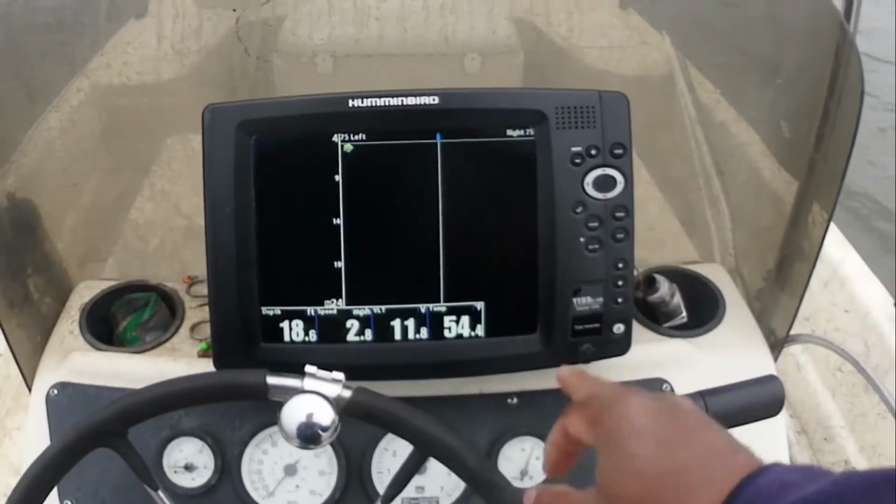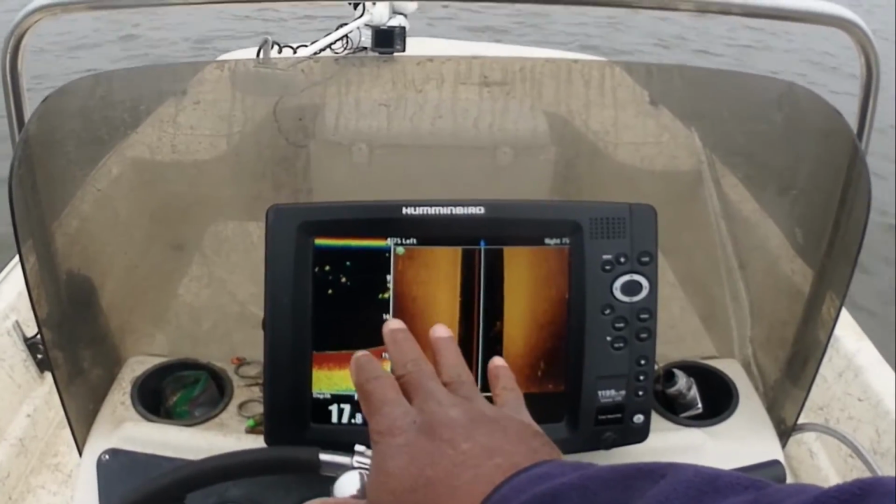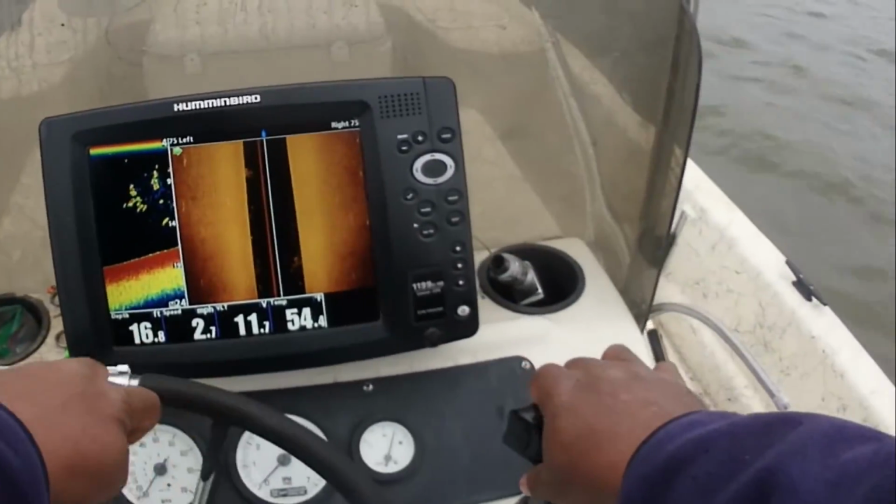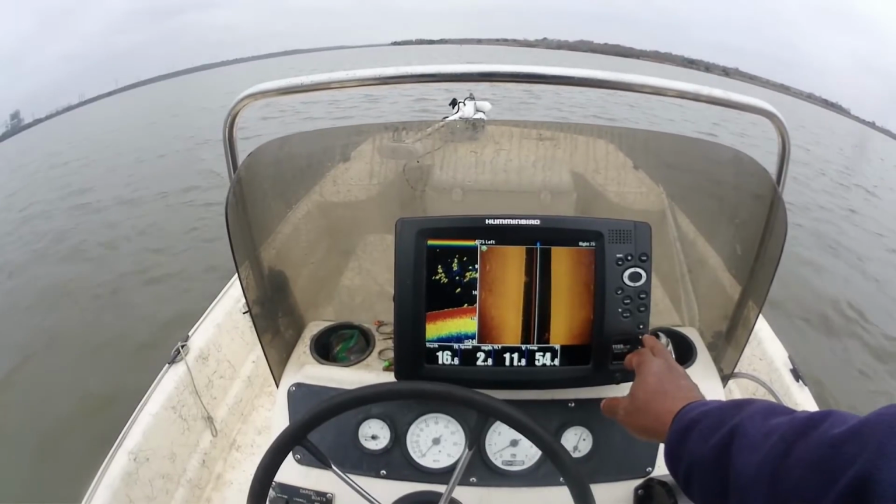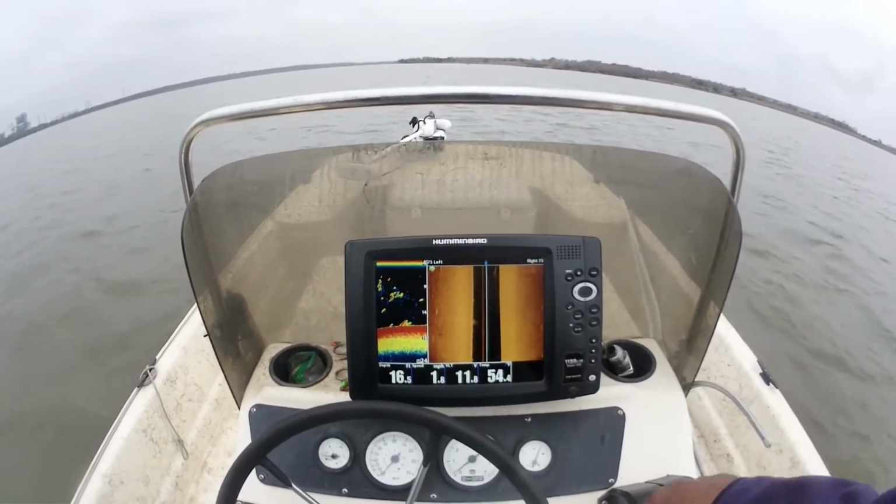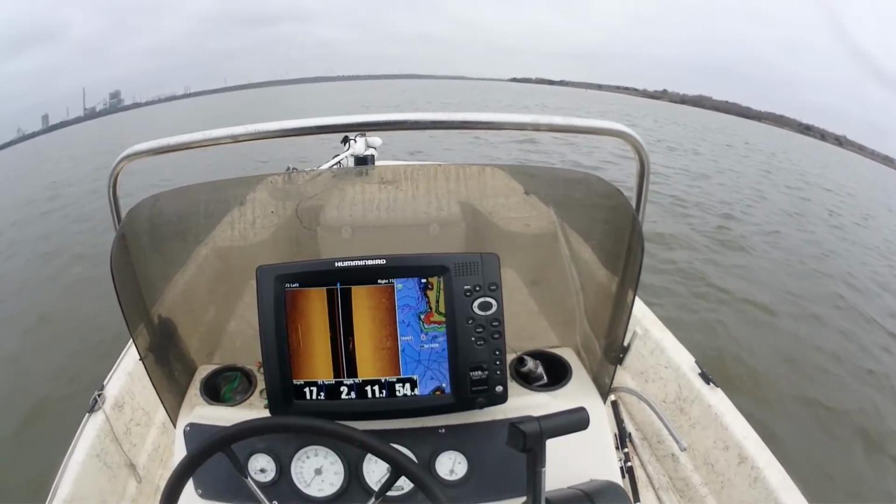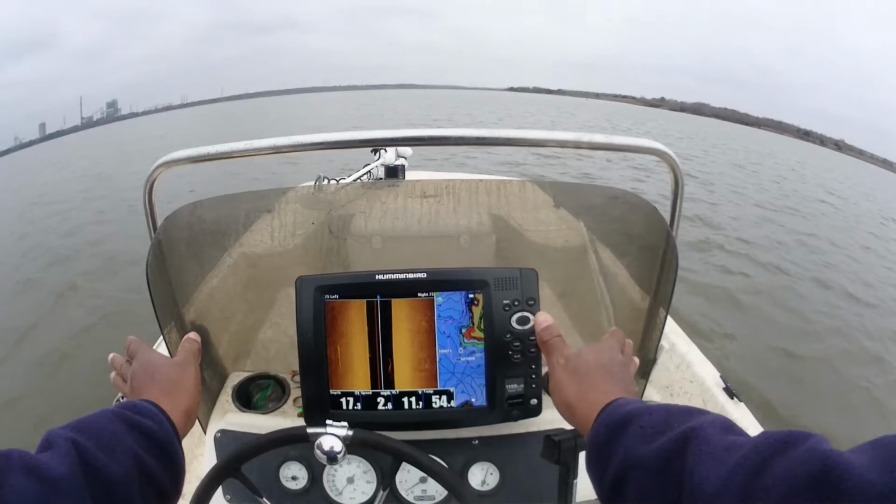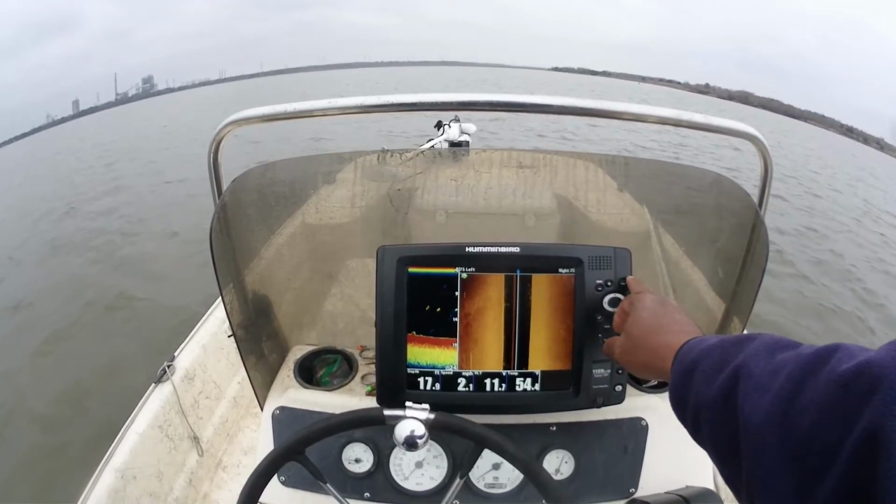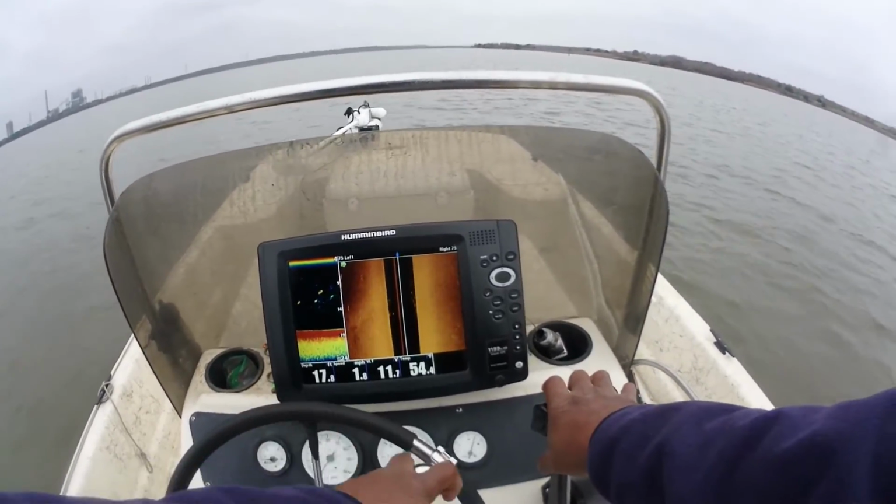You 2D guys, while I'm scanning, I rarely use the 2D, but when I do use the 2D, it's when I go to pass over a stump or pass over a pile, just to see if the fish are there, see if I'm marking any fish. You can come out with 2D and do exactly what I'm doing right here. It's going to take you a lot longer. Right here, I'm looking out to each side 75 feet, and it's just a lot faster to scan and learn an area, learn a lake.